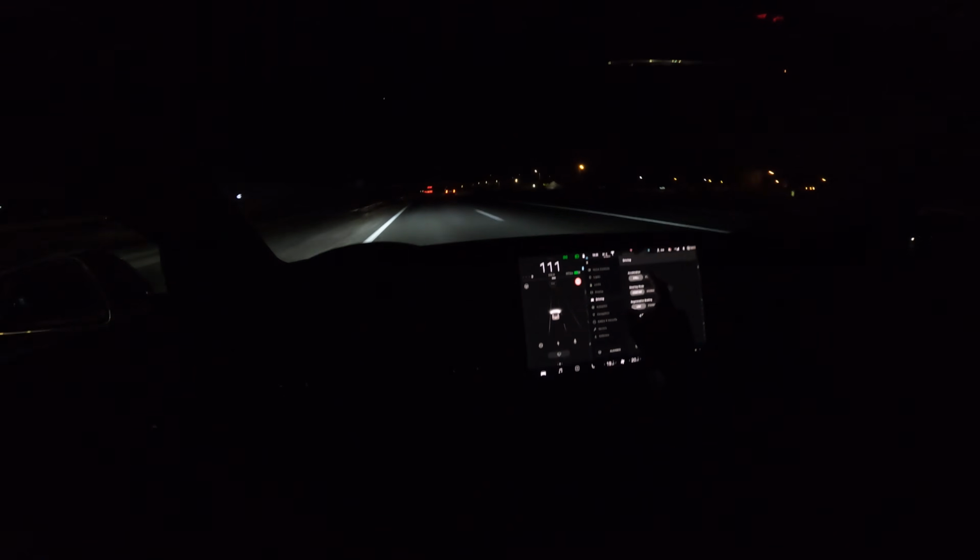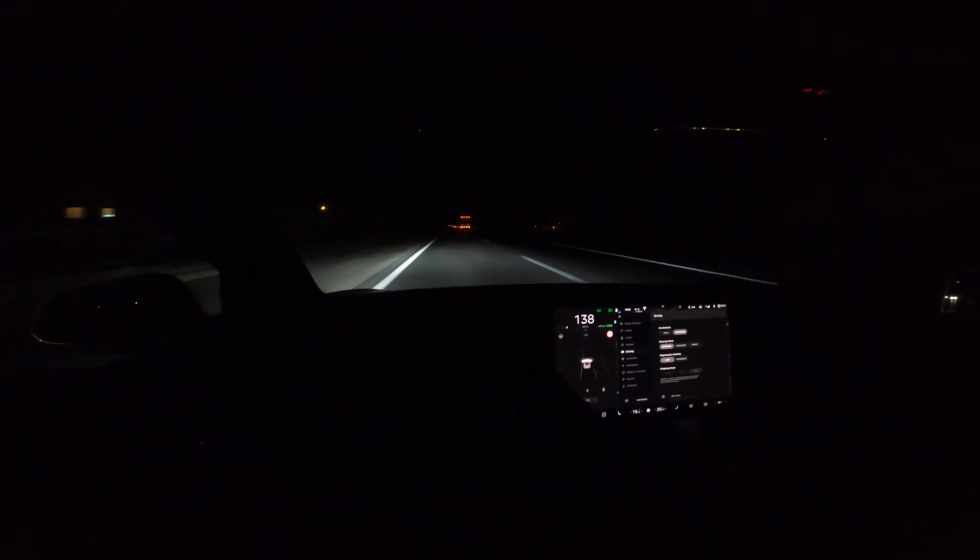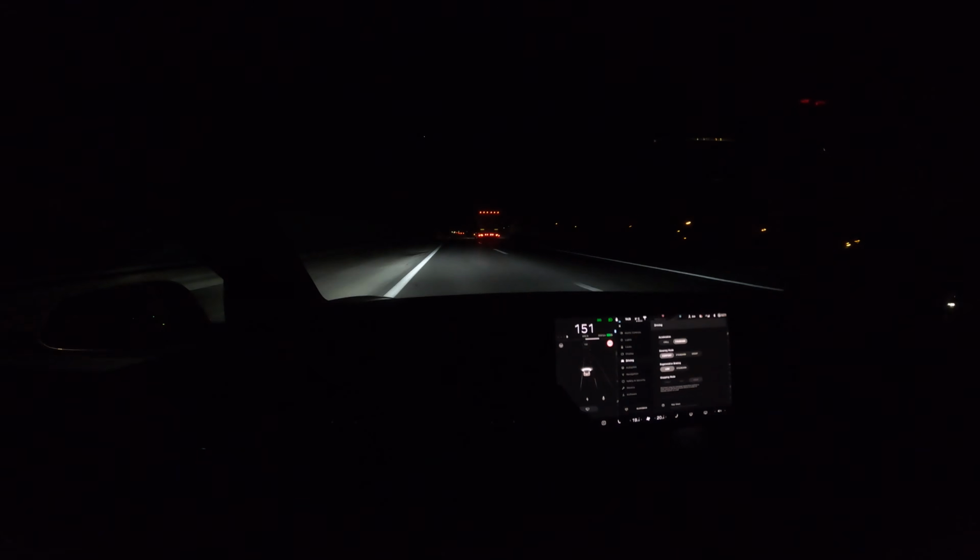We're going to speed up to, let's say 150, but we're going to go to standard. Standard. That was fast. 140. More wind noise. I'm going to speed up a little bit to 150. A lot more wind noise.